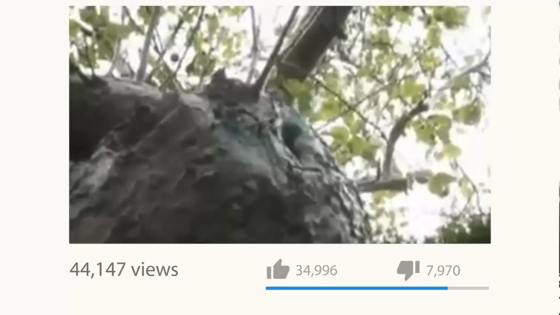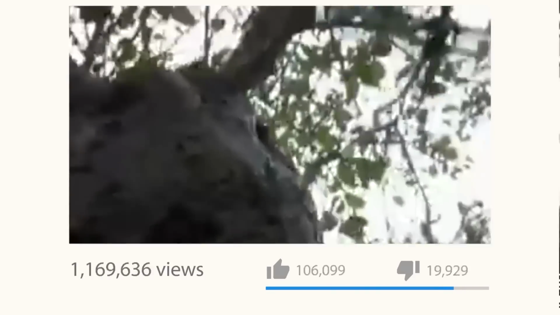A fairy. Some kids were playing in a playground when they noticed something unusual near a tree. Intrigued, they approached it to investigate, and this is what they discovered. At first, it resembled a firefly, or perhaps a dragonfly. But after a few moments, it became apparent that it had arms and legs. The creature seemed to possess 4 limbs, 2 arms, and 2 legs. When the video circulated on the internet, many people claimed it was a fairy, while others dismissed it as a hoax.